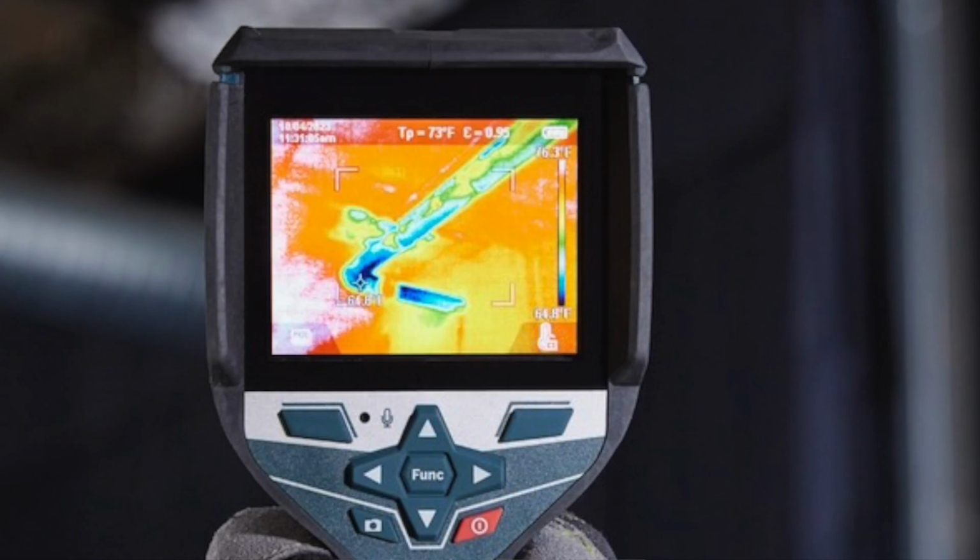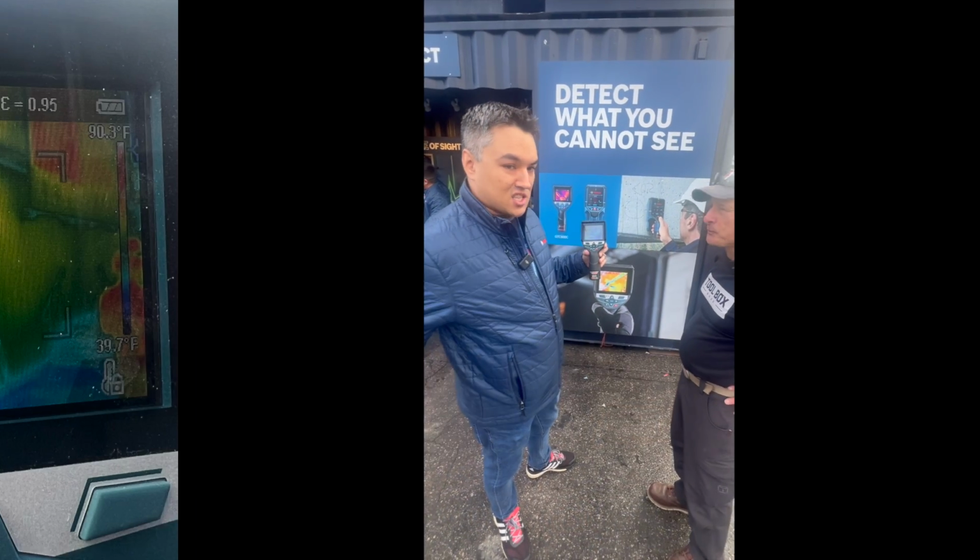Basically what we did was we took the thermal range, which was 14 to 750, and now it's -4 to just over 1100 degrees. Wow. So really maximizing what you can see with this.